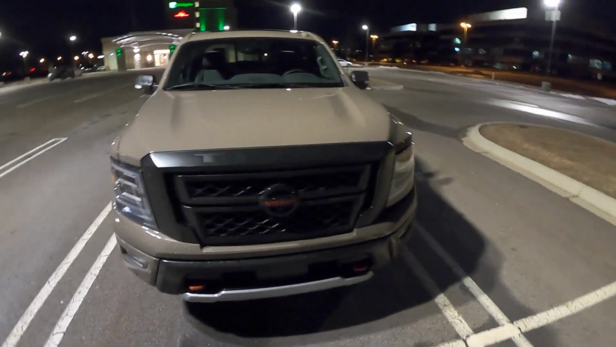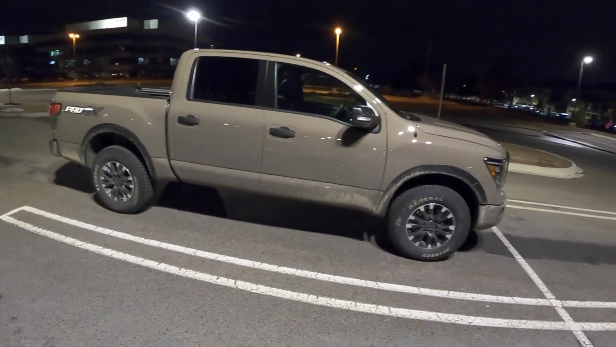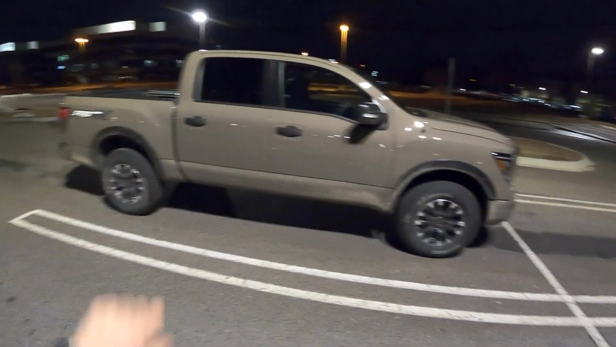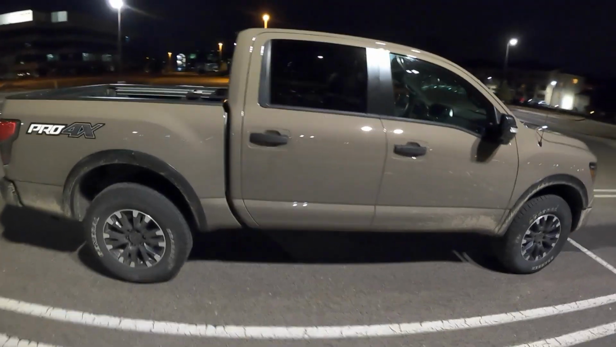I also like the looks of this truck. I think it looks proper. I know you don't like this sandy paint color, but the proportions, the design, the use of plastic cladding and the lettering, it's kind of a classic design, I think. It's a handsome truck. And it does look good. That's almost why I don't like the color, is it hides its lines a little bit.